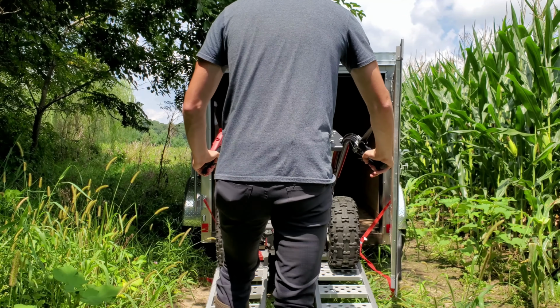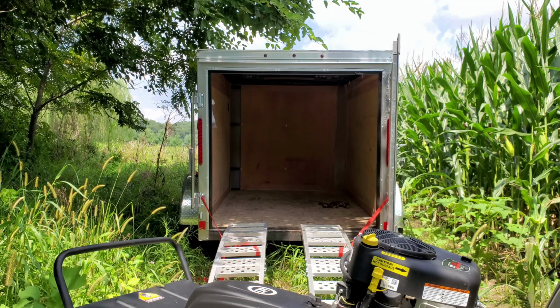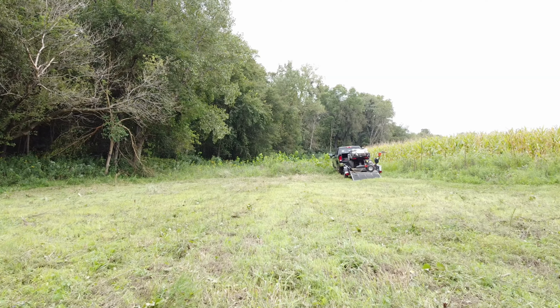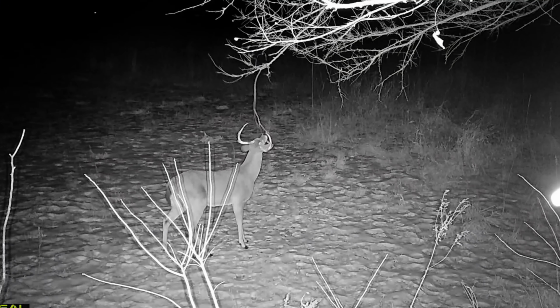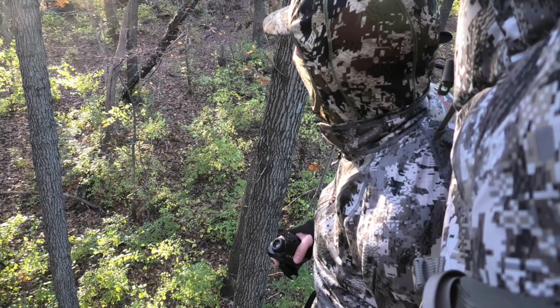If I'm in an area where it's a cornfield, I'm likely going to mow around the edge of that cornfield where that tall grass is. I'll mow a nice area out, maybe underneath some low-hanging limbs. That way they can work those scrapes. And even in the summer, they'll work the branches and the licking vines. So that's a good area to catch summer bucks.